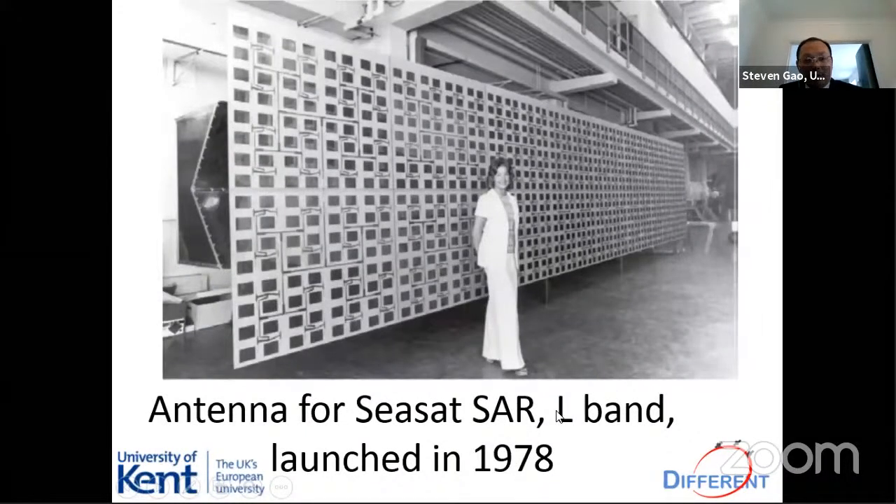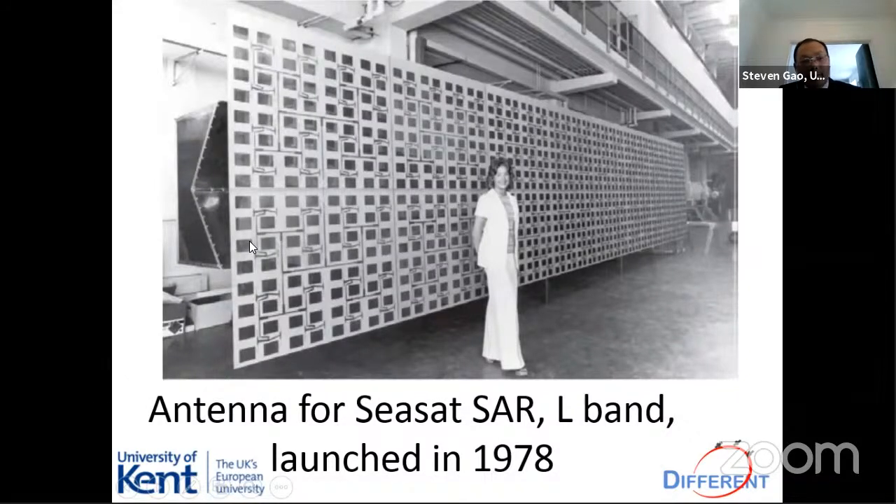Because this antenna operates at L band. What is L band? L band is around 1 gigahertz. Because the frequency is low, you have very long wavelengths. Then the antenna size is bigger. If you go to much higher frequency, let's say millimeter wave, K band for example, then the wavelength is smaller. In that case, the antenna size is smaller. The length of the patch antenna, the length L, is roughly λ/2. So this is the antenna for SEASAT SAR.